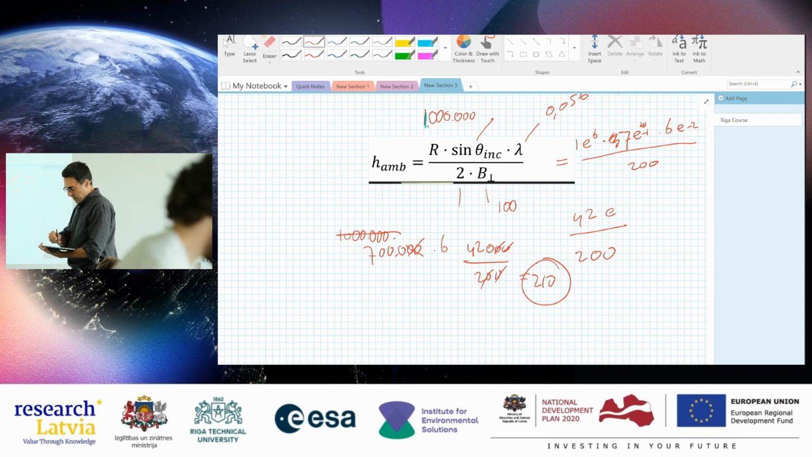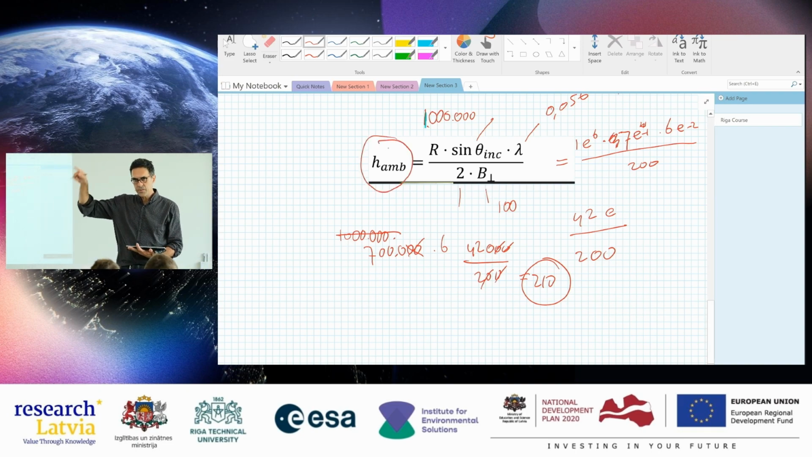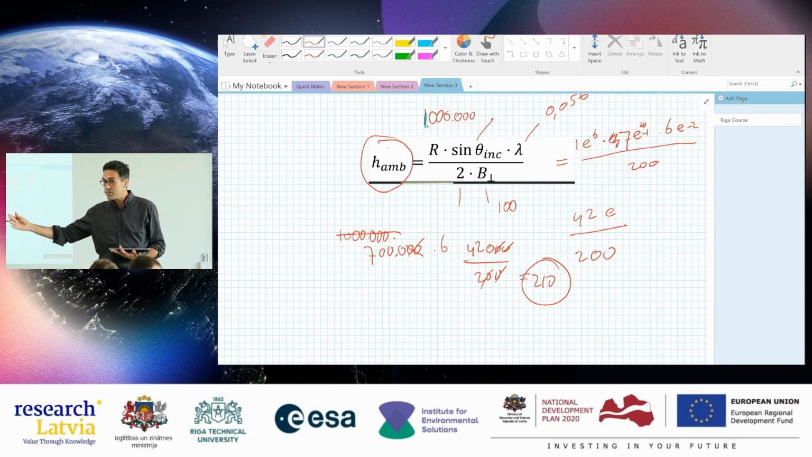So what did we now compute? We computed the height ambiguity, right? So 2 pi cycles corresponds with 210 meters. Now your question was, how well should be the precision of the DEM, or maybe the DEM changes, maybe something changes. So okay, let's first look at the changes of the DEM.